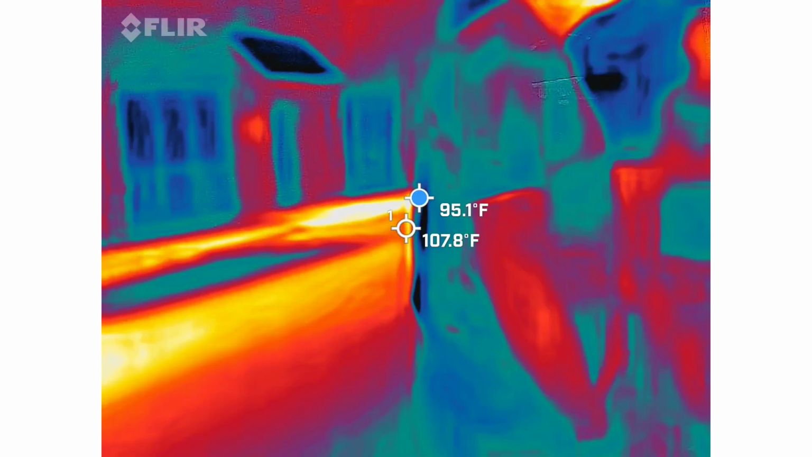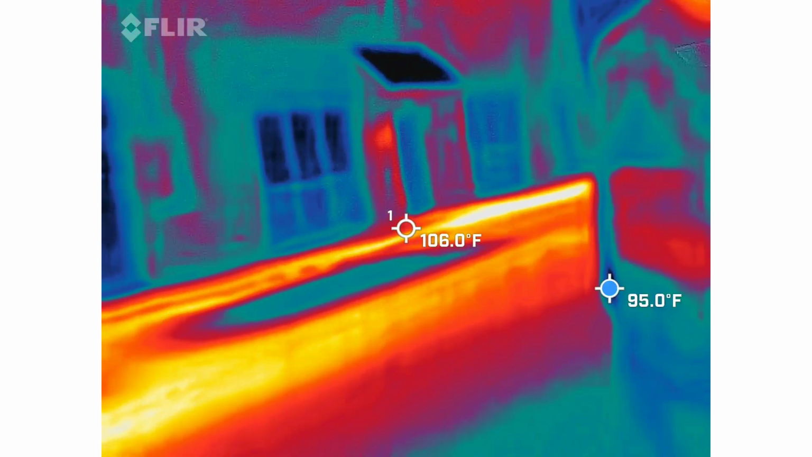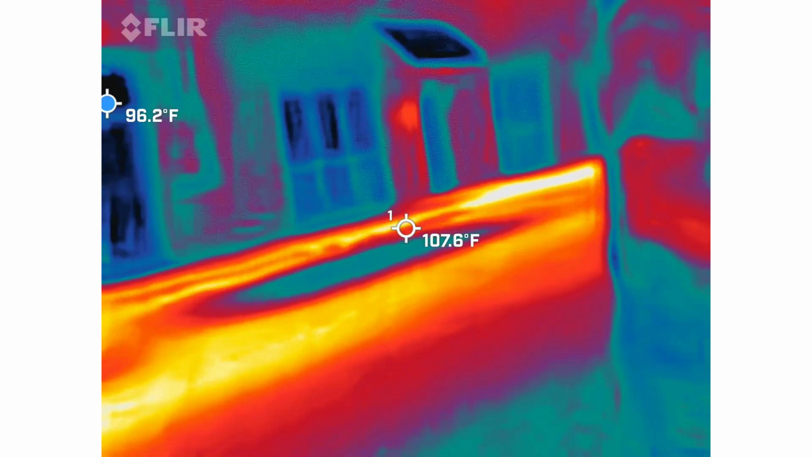The pen, you have to actually hold the button on, and then the red one has a toggle switch, like a light switch. So just make sure you're pointing it down when you turn that toggle switch. Otherwise, you're going to blind cars.